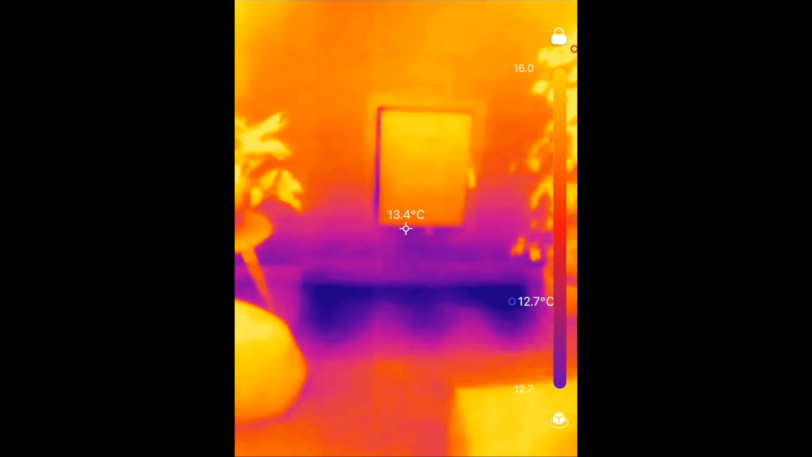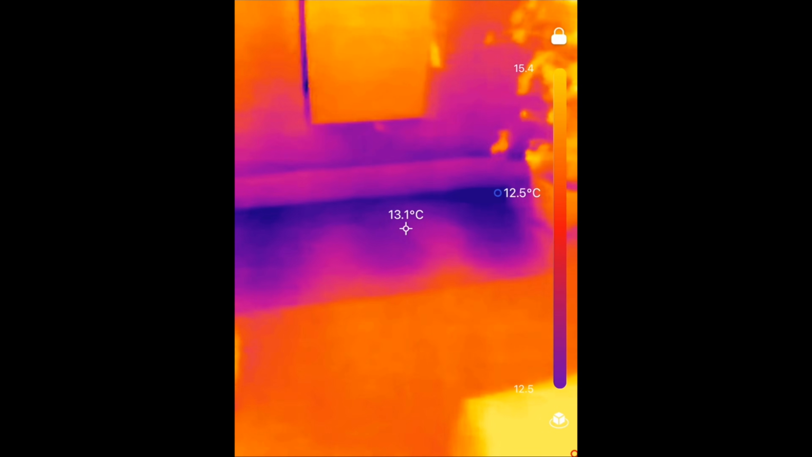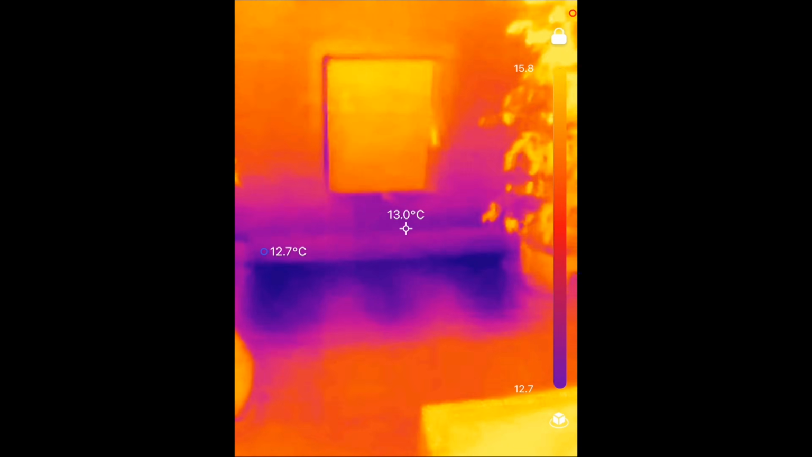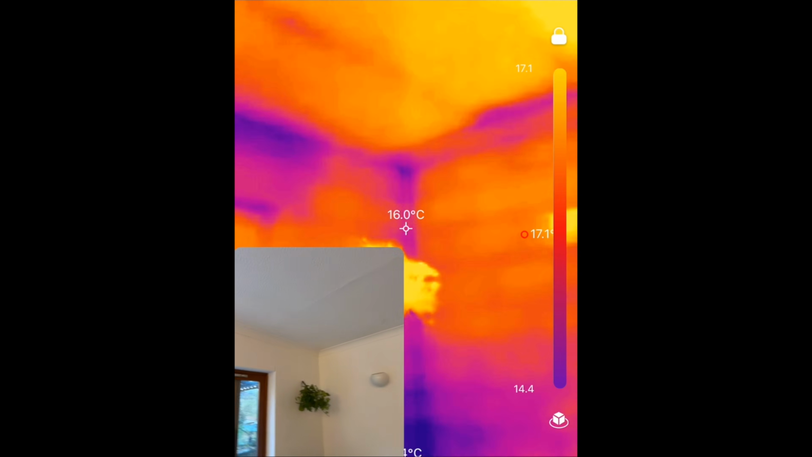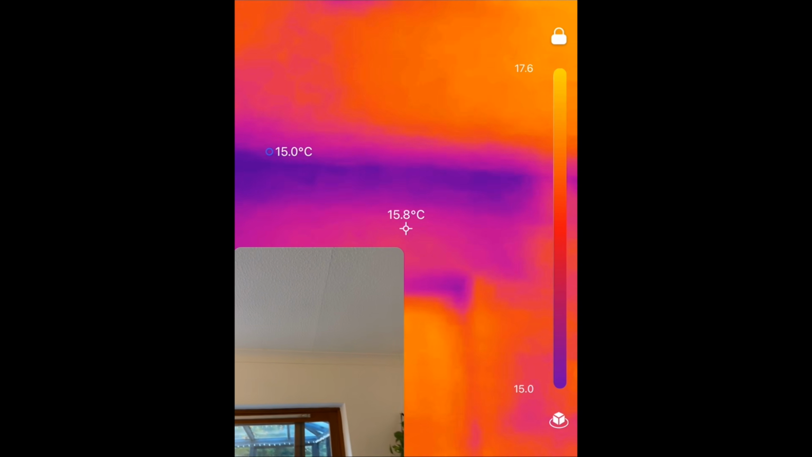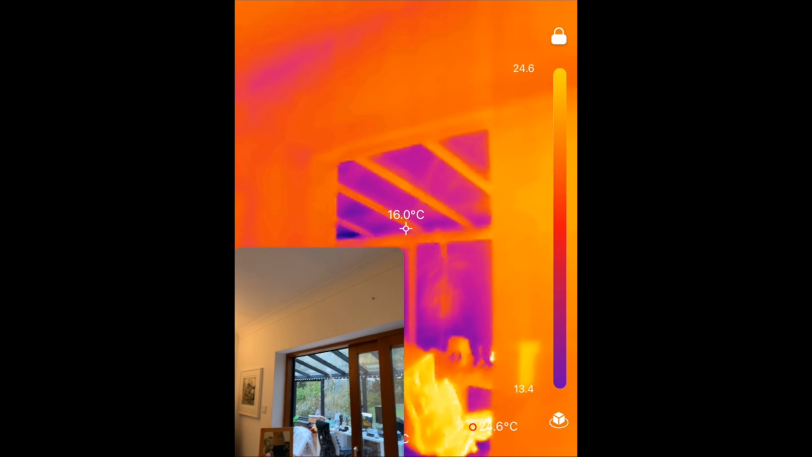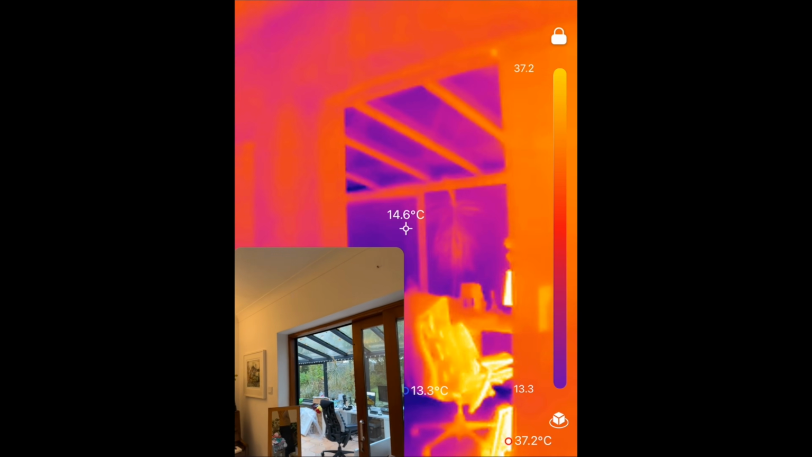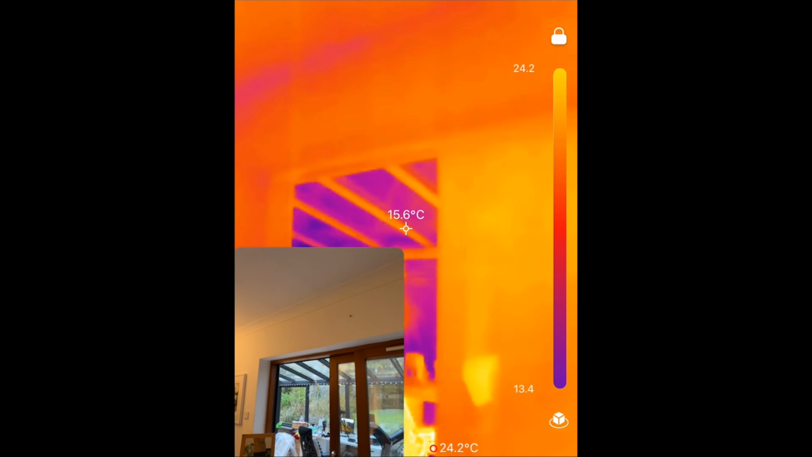Just looking in the lounge then, you can see the log burner there. And that's just a pretty cold piece of slate down there. Just by looking around, we can see if there are any areas we need to sort out. Certainly the moment we start looking at the conservatory, you can see all that glass. Look how inefficient that is. Look how much heat that's letting out.